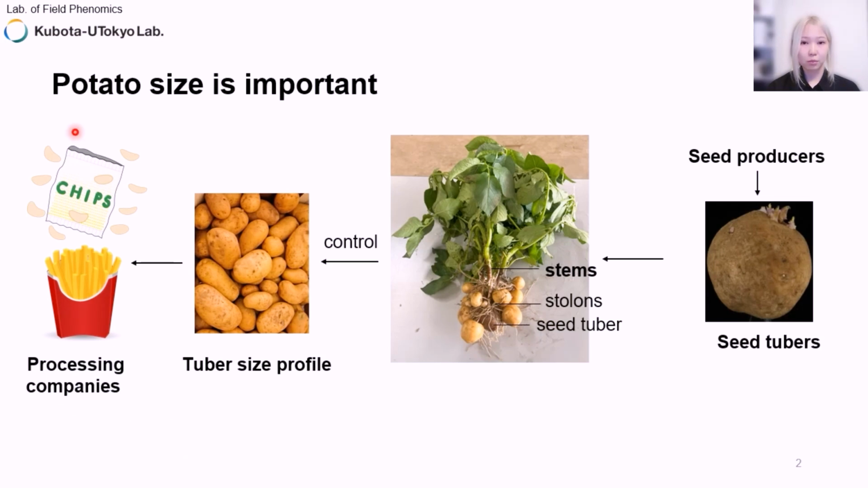Potatoes are an important crop, and interestingly, potato size is important. For example, for processing companies like chip companies, there are specific size requirements for potatoes used in making potato chips. In this picture, we can see variously sized potatoes emerging from the stolons of the potato plants.